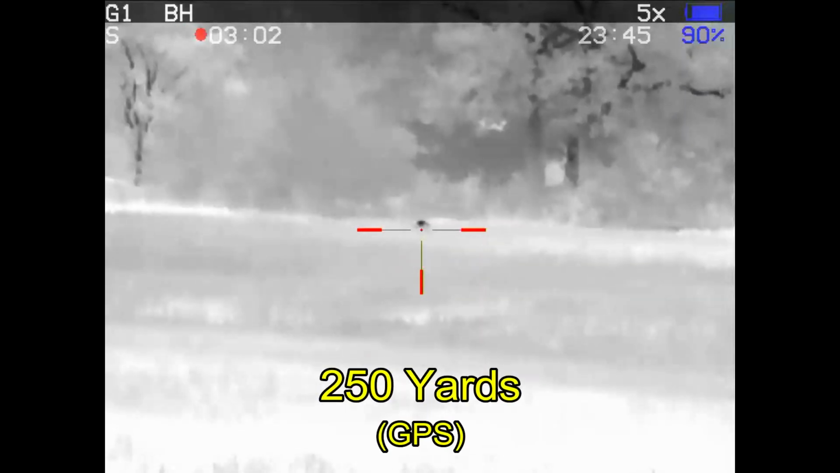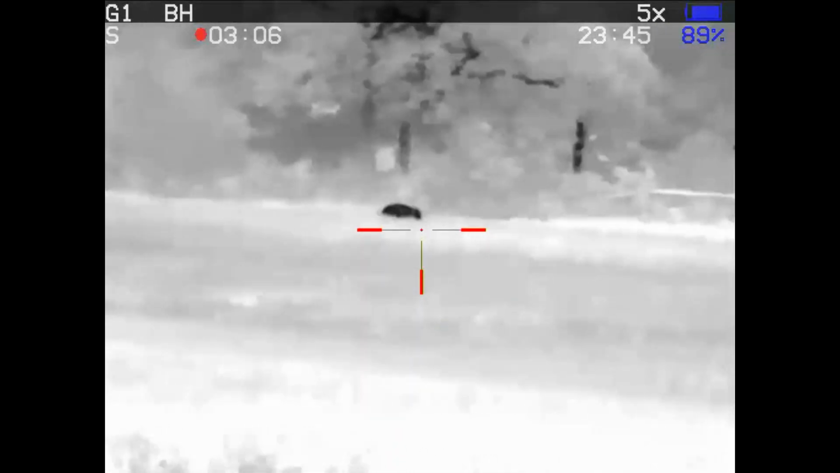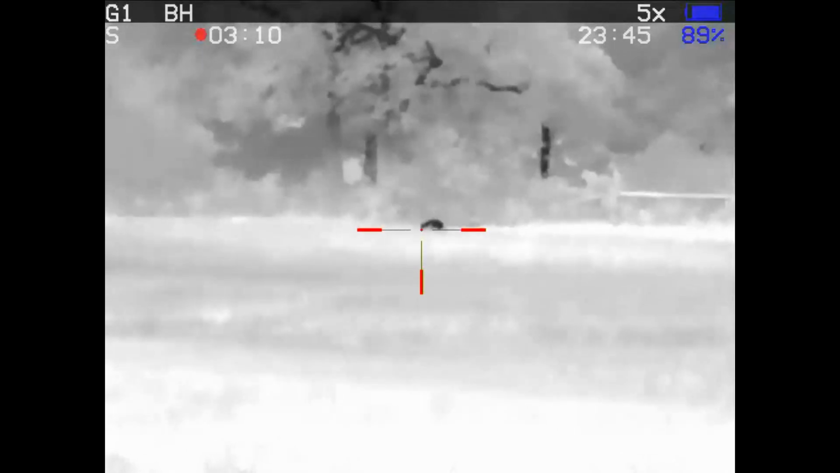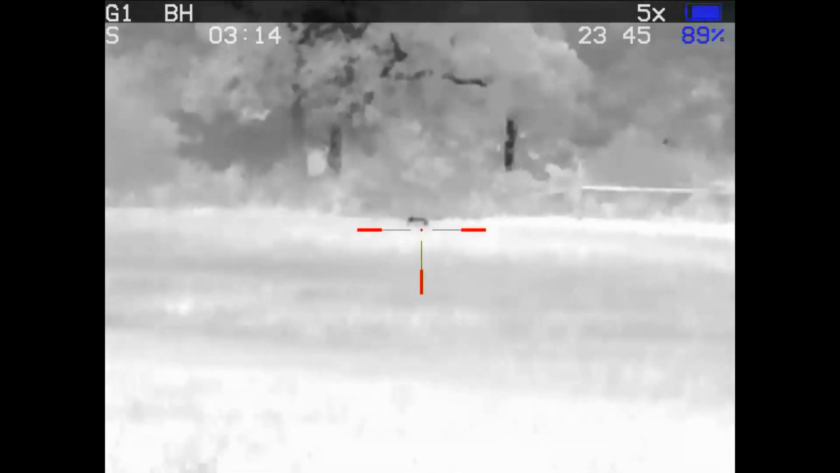but he continues to move right, which is towards the property line, which I don't want. Stay on our side, stay on our side. That last shot was in the right hand shoulder, and he finally goes down.